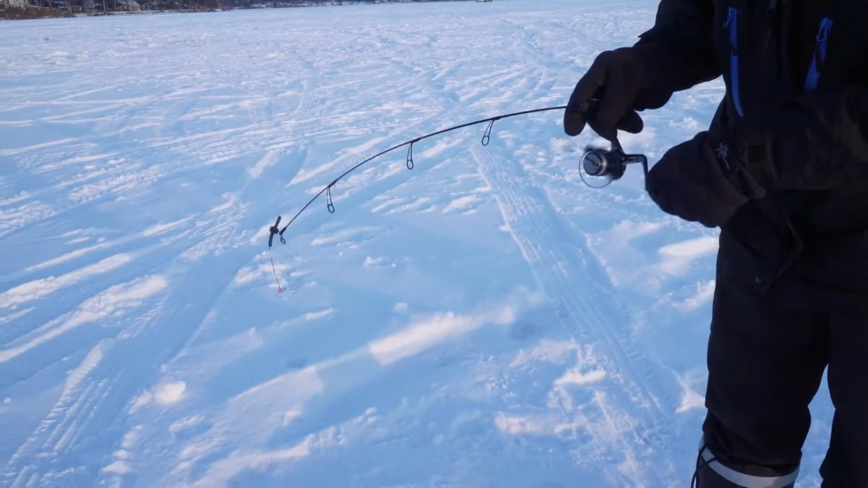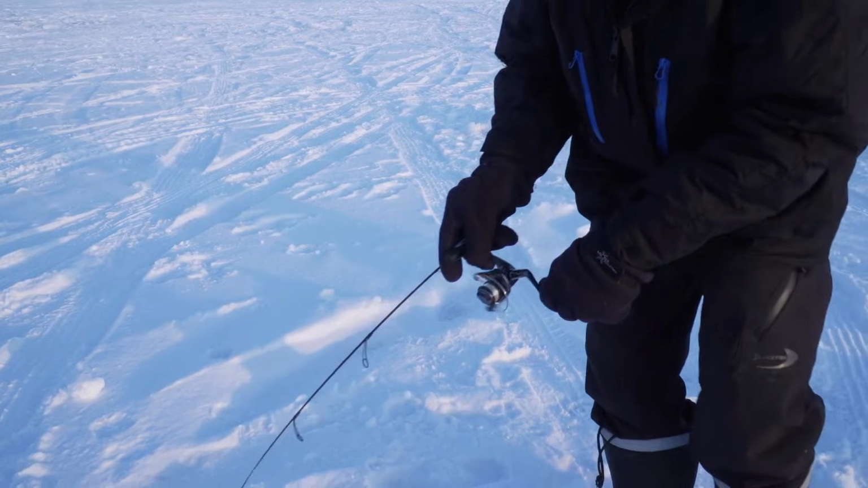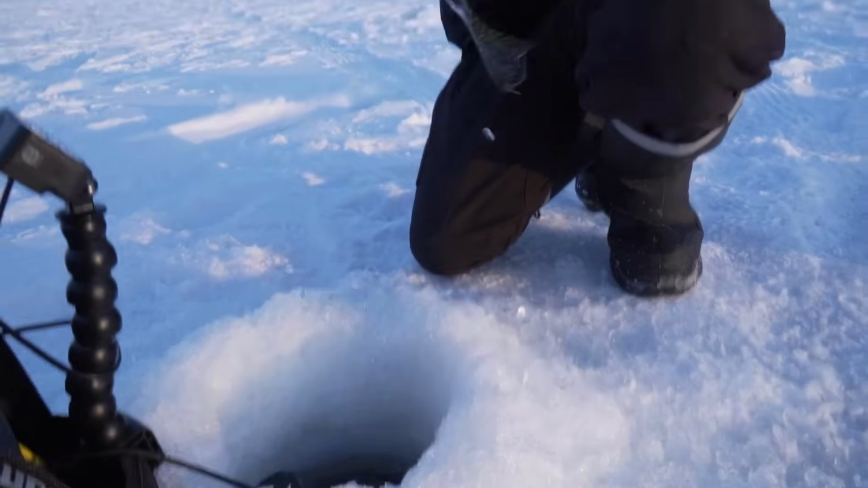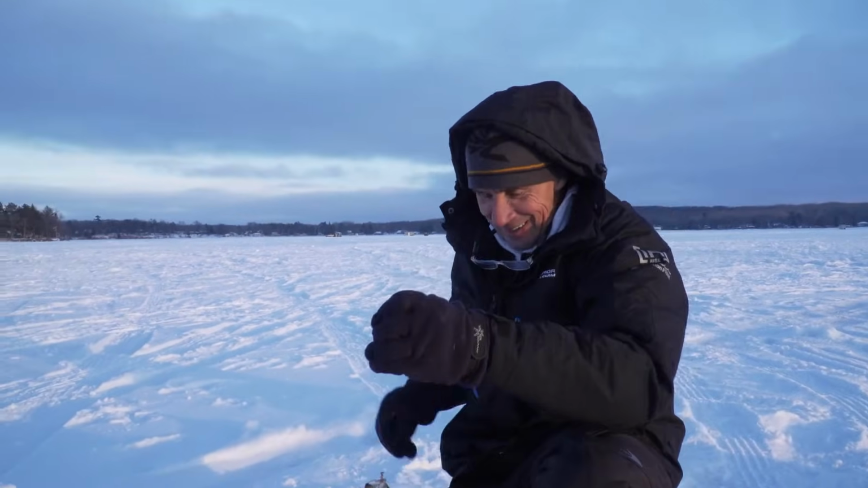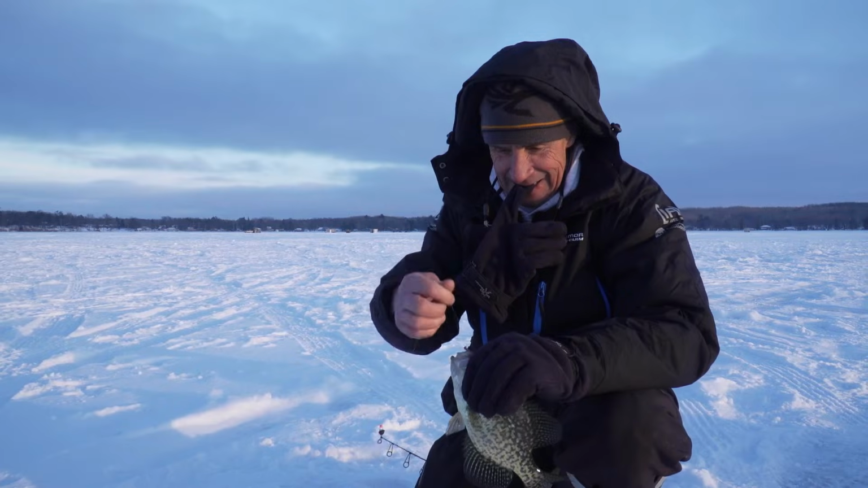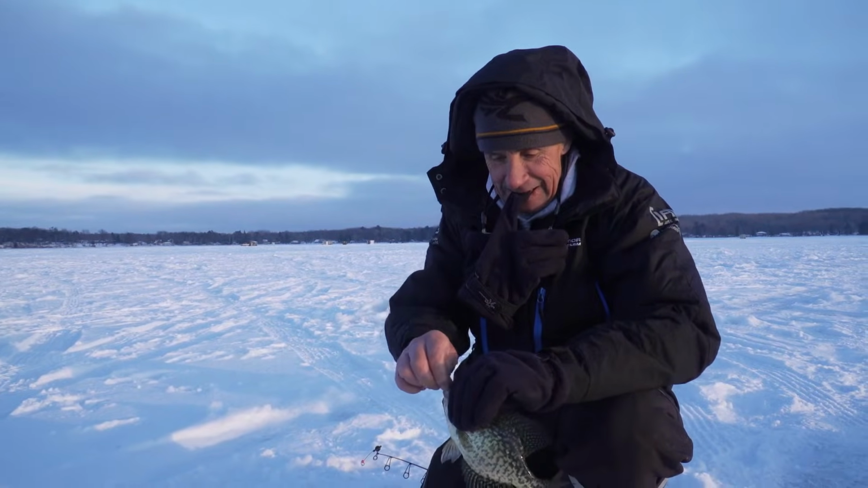Ooh. We got bigger? No, it's a nice one. A goodie. Any crappie is a goodie for me. I'll take them. I'm sort of easy. Frying pan. Yeah, he's a good eater.